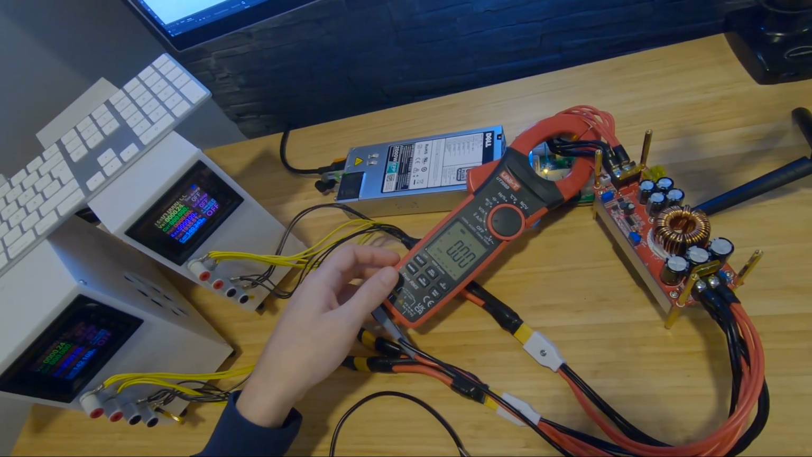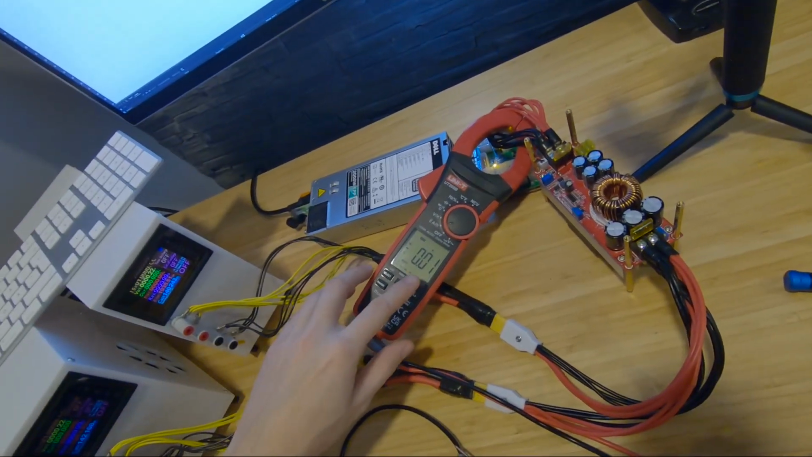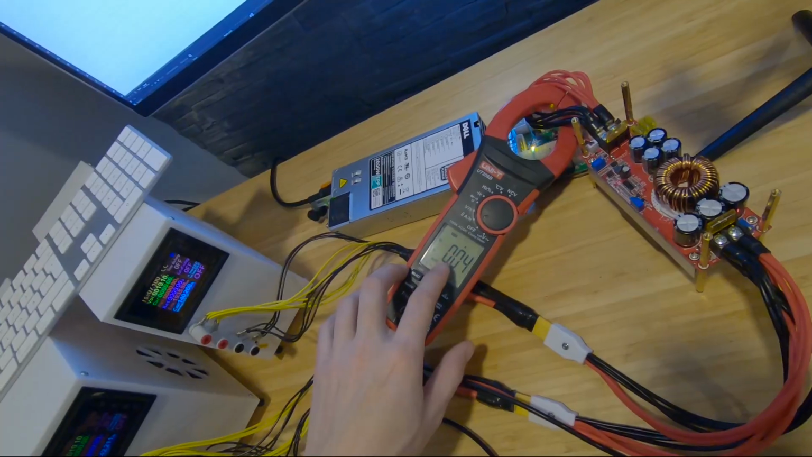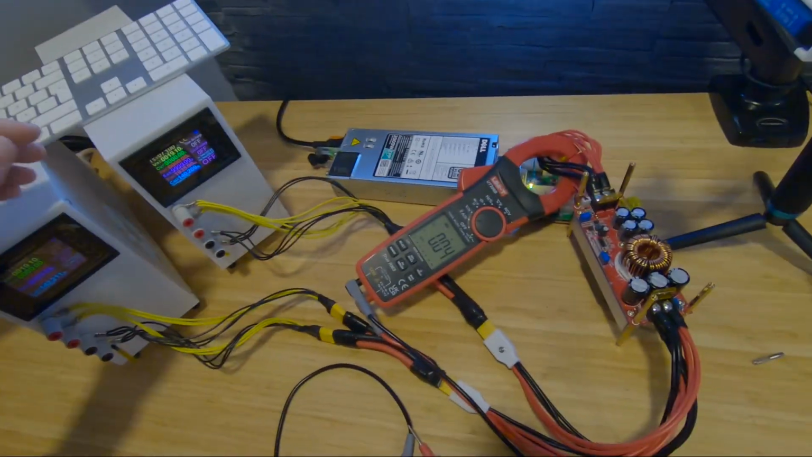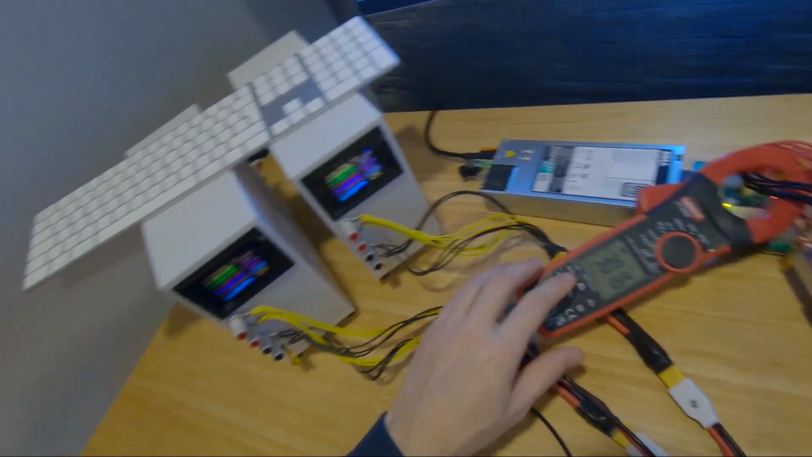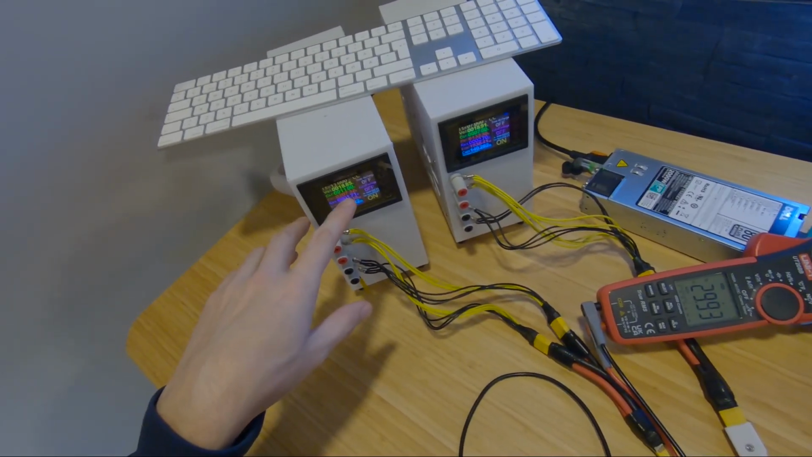So let's zero out our amp meter and set it to 30 amp on the input side. The idle power consumption on 12 volts is 0.04 amps, which is very low, which is cool. So let's set it to 30 amps. Cool. And we're pulling on idle